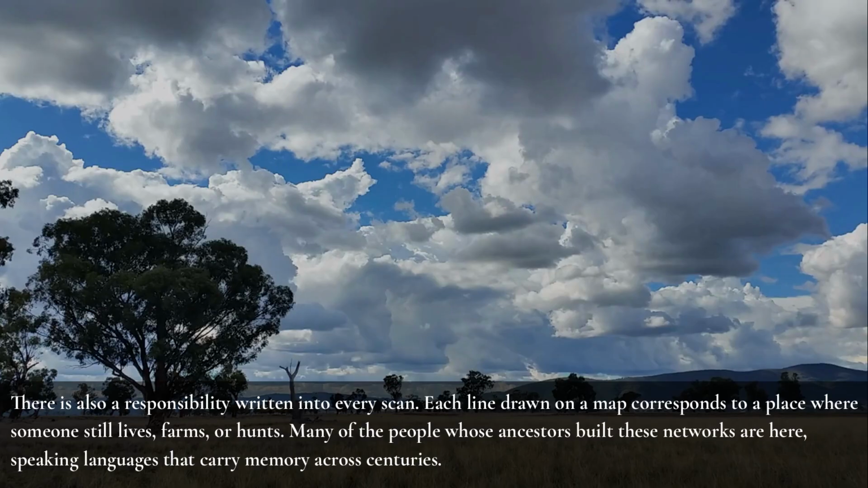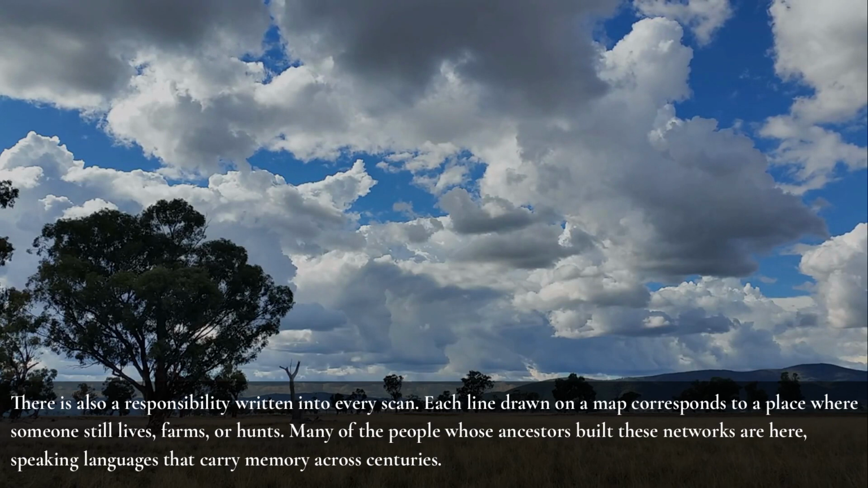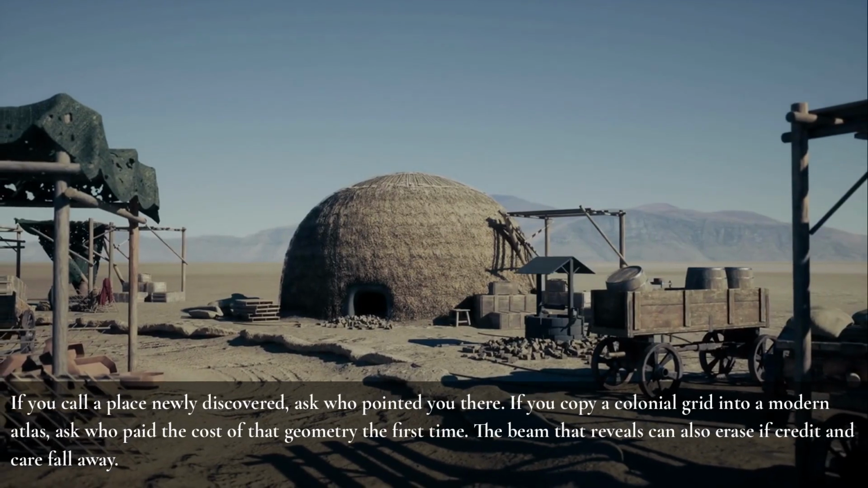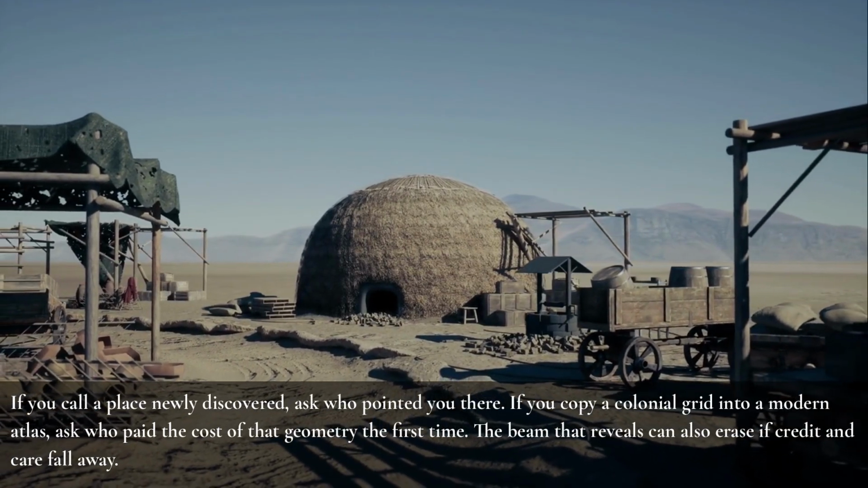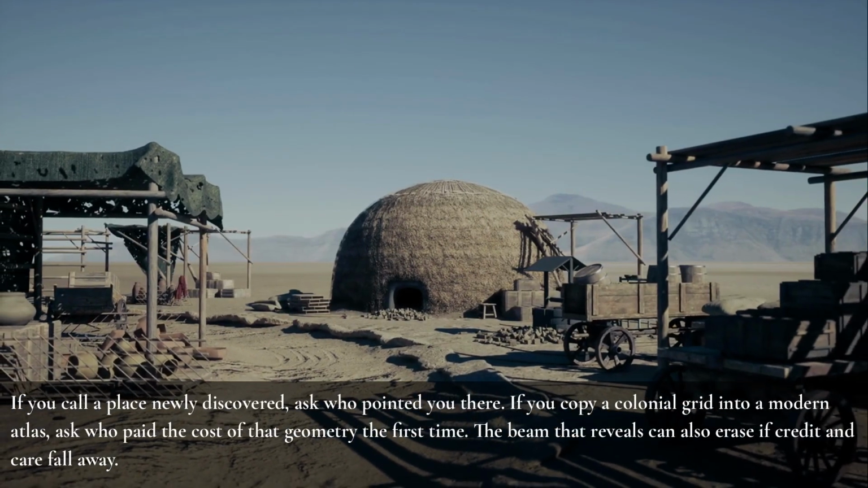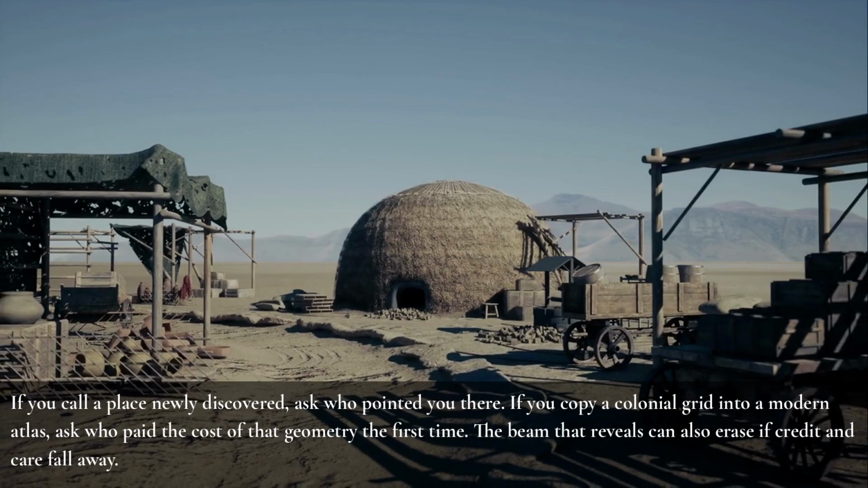There is also a responsibility written into every scan. Each line drawn on a map corresponds to a place where someone still lives, farms, or hunts. Many of the people whose ancestors built these networks are here, speaking languages that carry memory across centuries. If you call a place newly discovered, ask who pointed you there. If you copy a colonial grid into a modern atlas, ask who paid the cost of that geometry the first time. The beam that reveals can also erase if credit and care fall away.